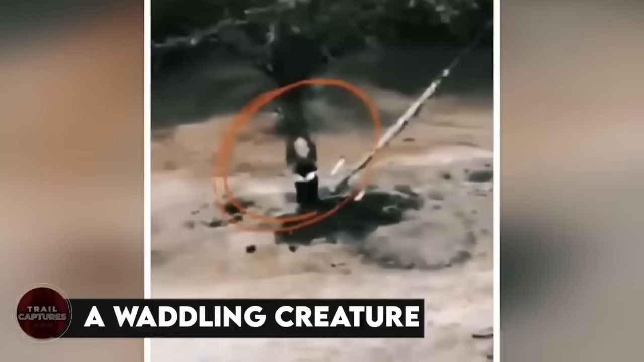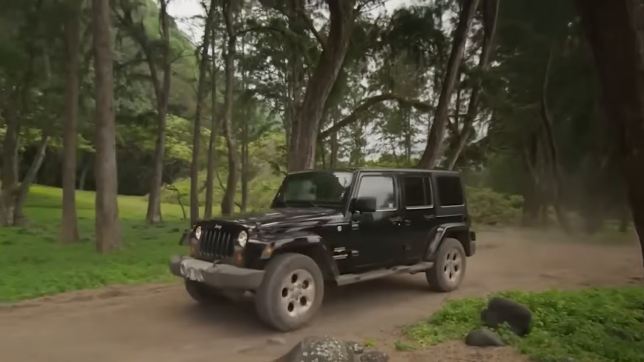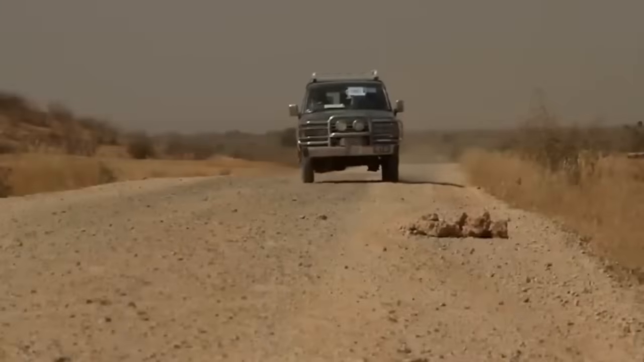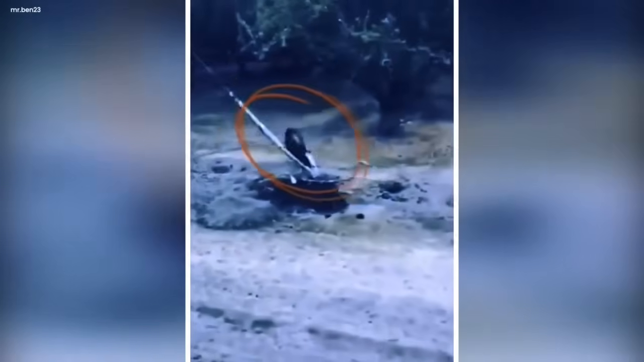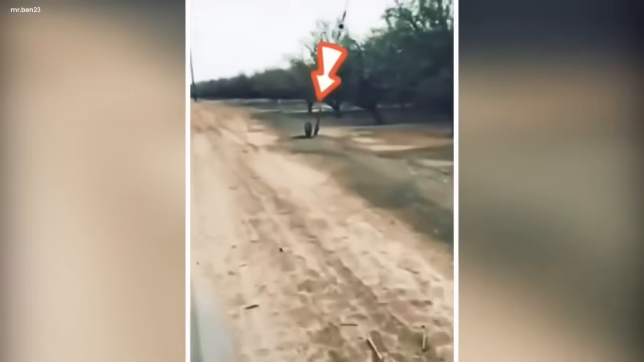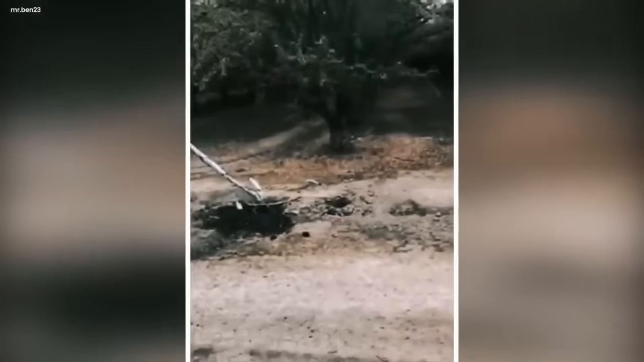A waddling creature. A driver recording his journey through the wilderness of the forest came across something peculiar and strange on his way. Through the bumpy road, in the middle of the forest, a moving object at the side of the road playing with the puddle caught the driver's attention from afar. Hence, on coming close to that creature, the driver zoomed in, and as soon as it began driving across it, this dark-colored creature swiftly sprinted into the woods with a dangling gait. Unaware of the nature of this peculiar animal, the driver kept recording it while driving past it.